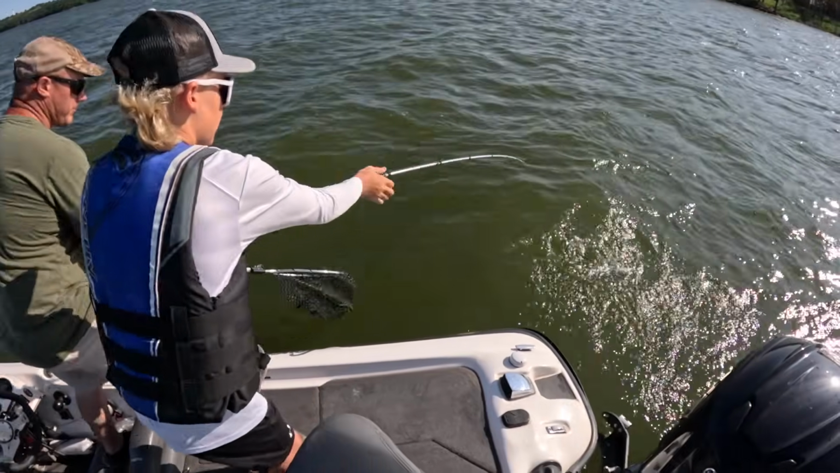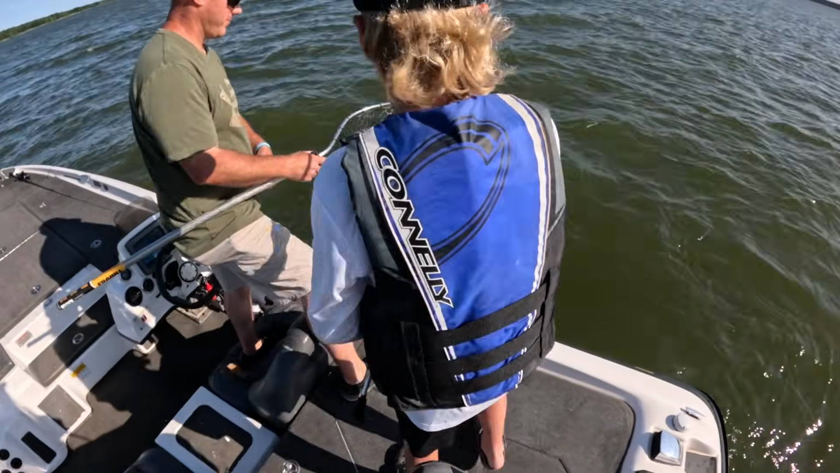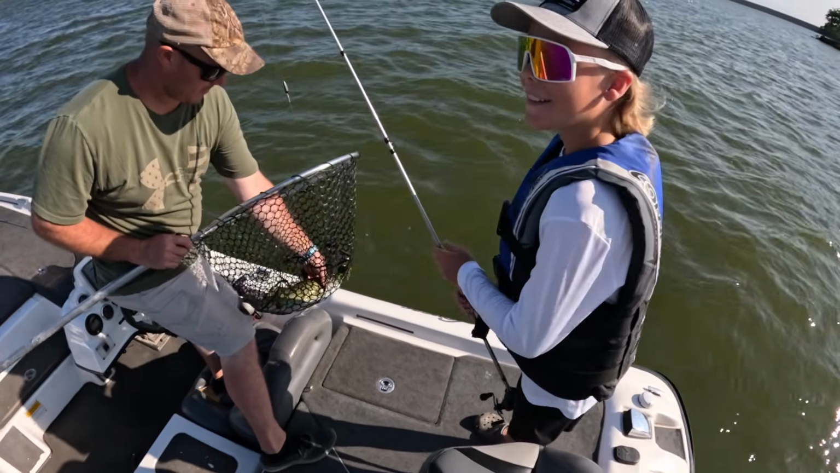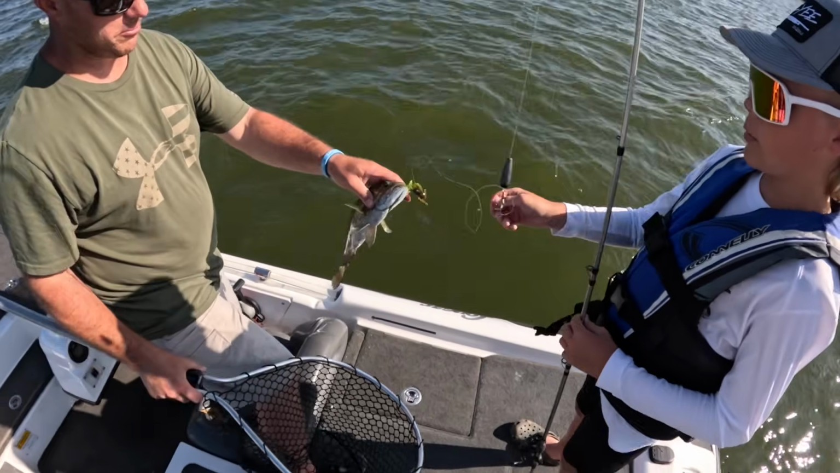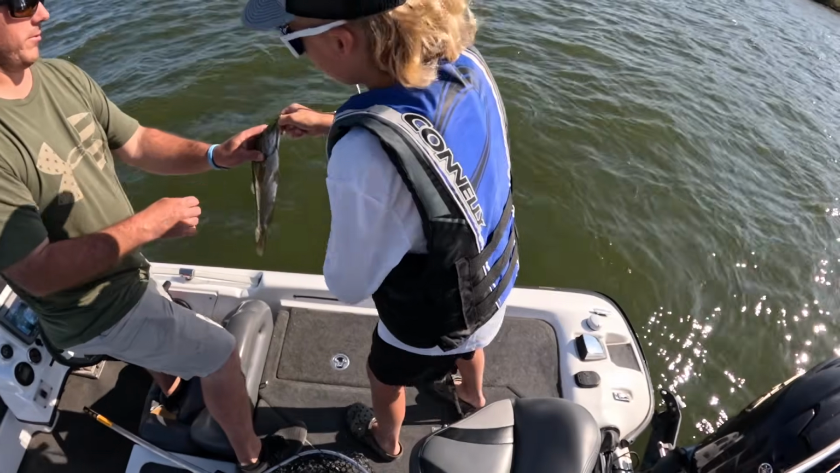Go. Good job. Houston got a smallmouth. Oh, that's a big smallmouth. That's the biggest smallmouth I've ever caught. No, you caught one bigger than that, I'm pretty sure, out of the creek. You caught one that was over 2 pounds out of the creek one time, but that's been like 3 or 4 years ago. You want to hold it?